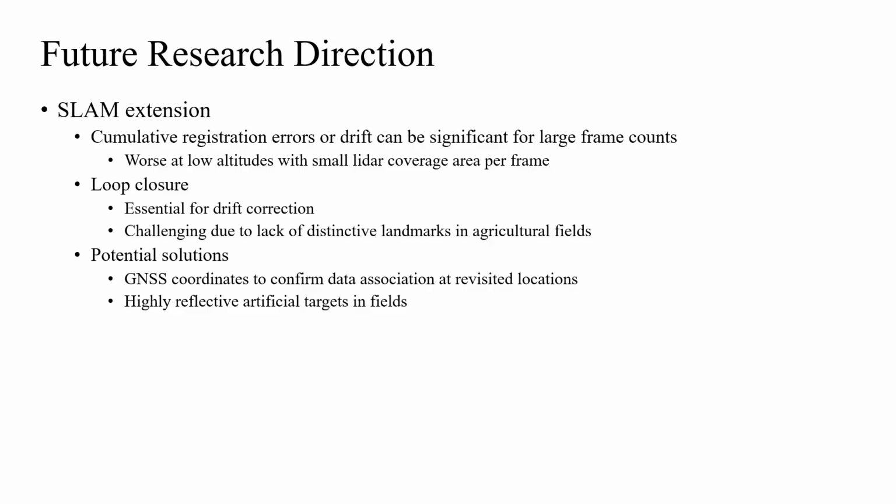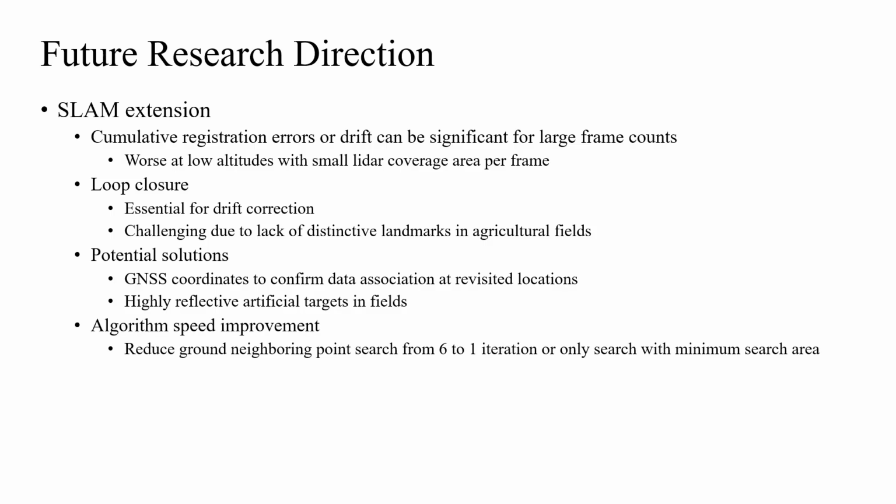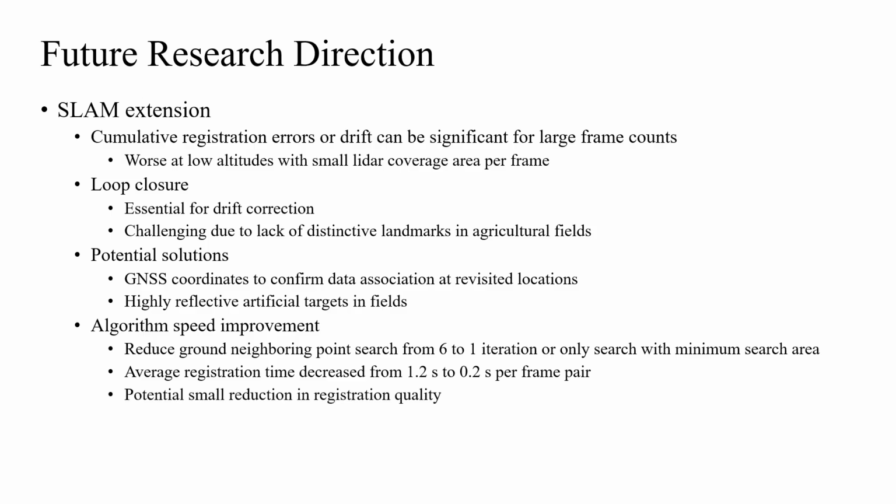differentiating similar-looking LiDAR frames. For a faster program execution, by lowering the iterations of ground neighboring point search from 6 to 1, such as only searching with the minimum search area, the average registration time for a pair of adjacent LiDAR frames could be decreased from 1.2 seconds to 0.2 seconds, at the cost of potentially a small or minimum registration quality reduction. In conclusion, due to the unique nadir view of LiDAR and the lack of distinctive environmental landmarks, aerial LiDAR point cloud registration for agricultural fields could be challenging for pure algorithmic approaches.